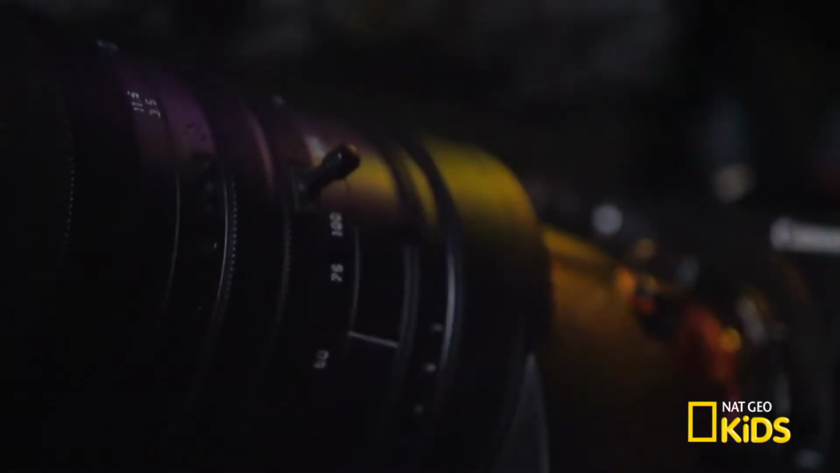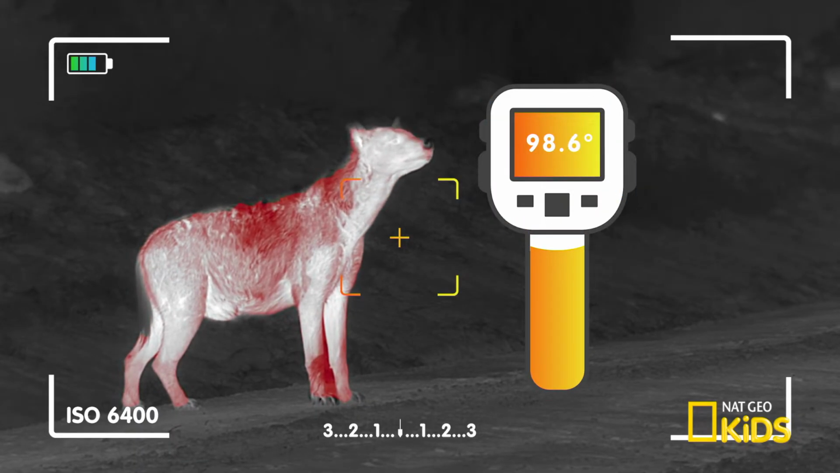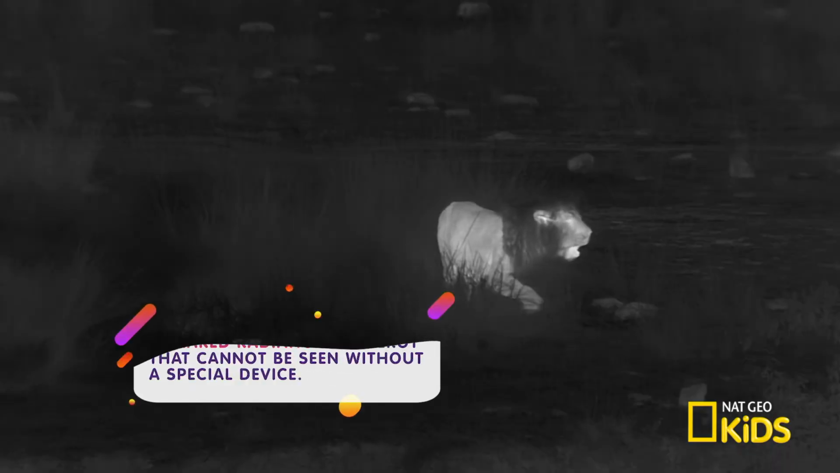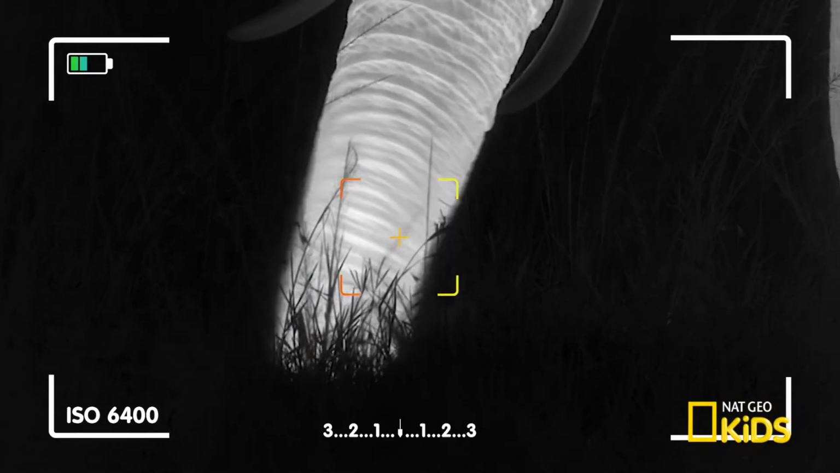All cameras use light to identify an image, but the thermal imaging camera uses temperature too. This camera detects an animal's body heat. Oh, hello, Trunky! Known as infrared radiation, the camera processes infrared radiation and converts it into a visual image, even in the pitch black. Pretty cool, eh?